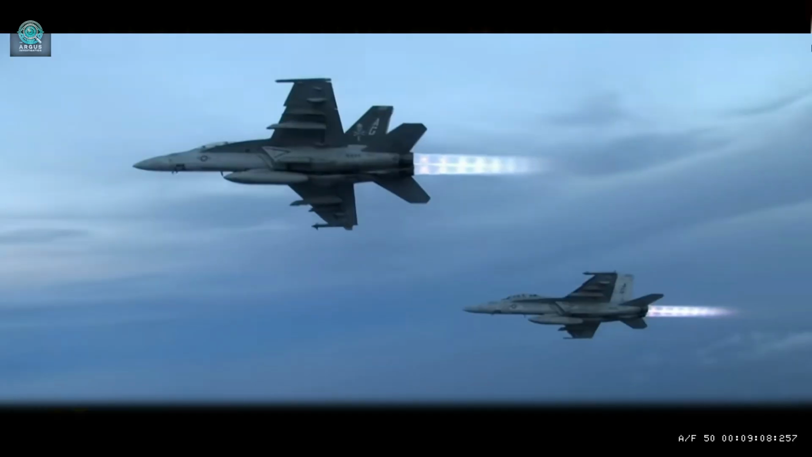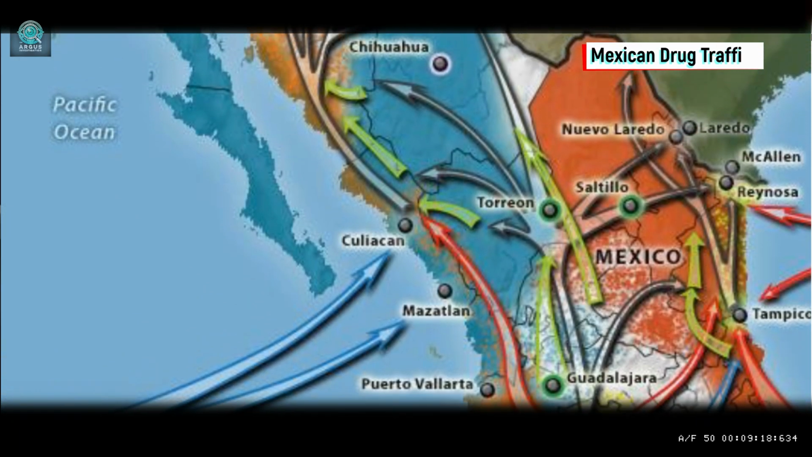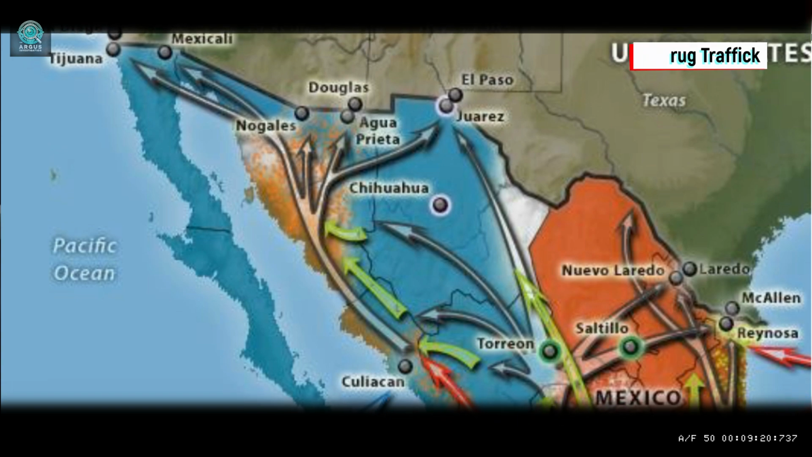So we start flying out to the west. Now I want you to think, because the other pilot has when you talk to her, here's the kind of mindset of, hey, we're off the coast of Mexico, real world vector. We have no idea what we're going to look at. Probably drug runner, because you get the drug runners coming up the coast.